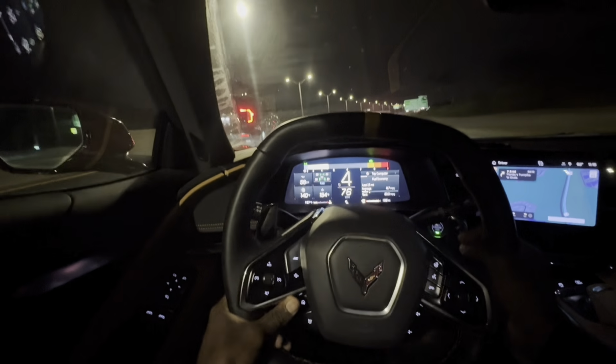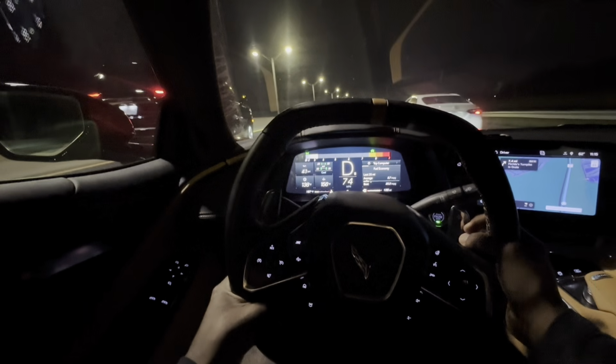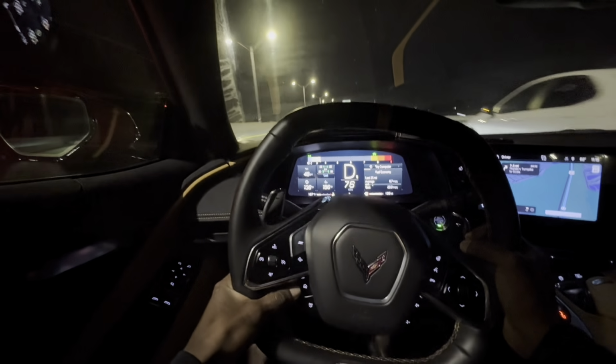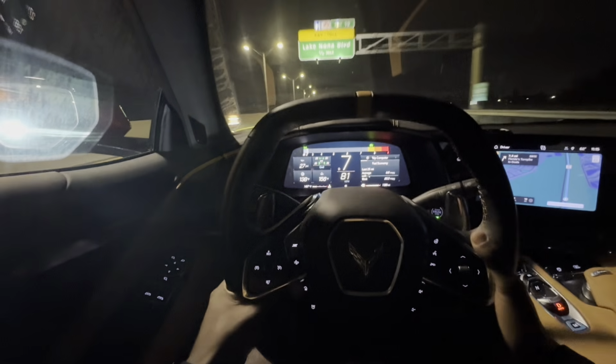As you can see, this car, you literally gap every car on the street with this. It sounds the best and is gapping anything besides the exotic cars. I'm gonna be honest.